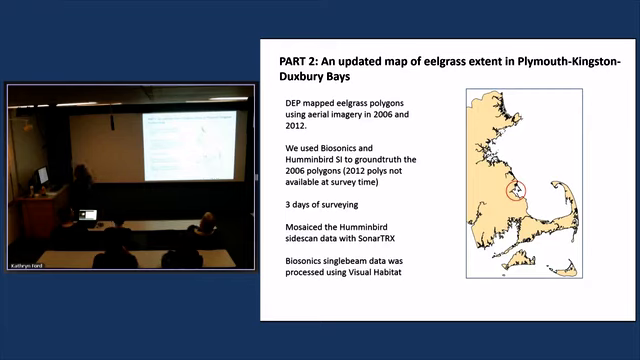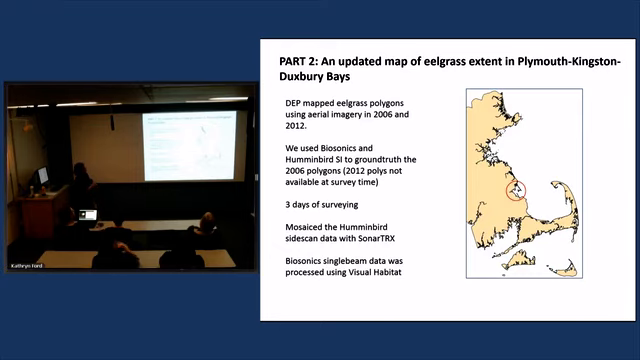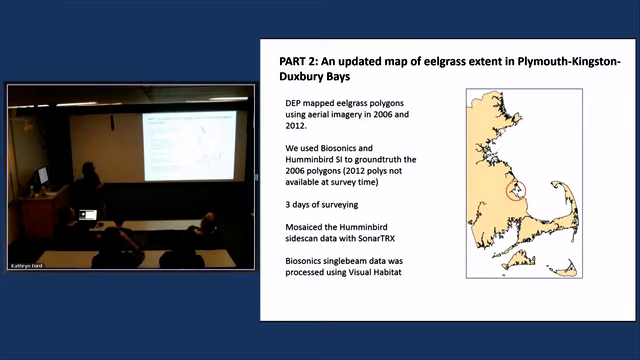So we went out to Plymouth, Kingston, and Duxbury Bays. This is the bay system where somebody called us and said, all the grass is gone. And we were really worried about that because this bay system has had a lot of grass over time. And we do a lot of work in here, winter flounder work, shark work, a lot of different species are studied in this bay system. DEP mapped, our Department of Environmental Protection, they do the aerial imagery. They mapped eelgrass polygons in this bay system in 2006 and 2012.